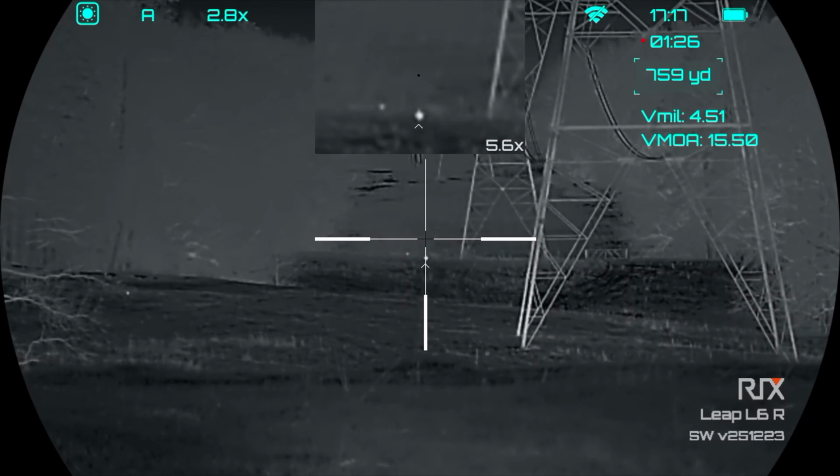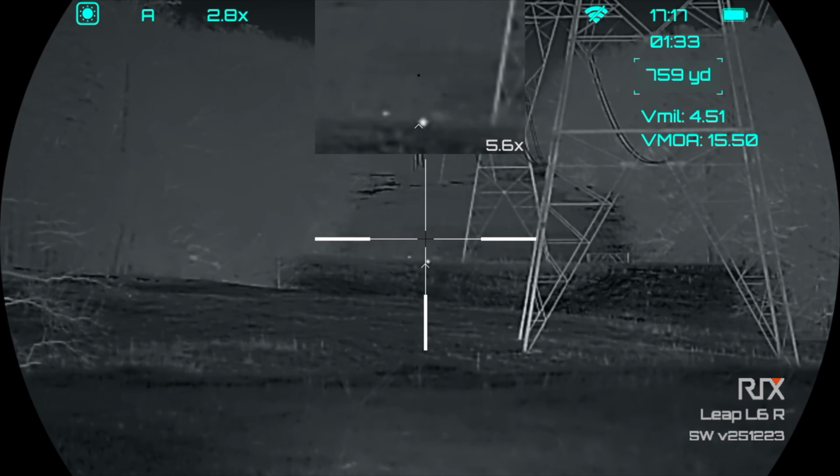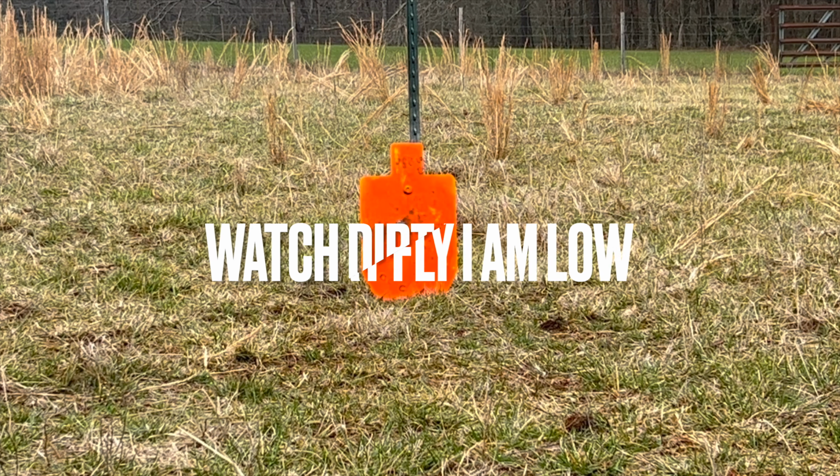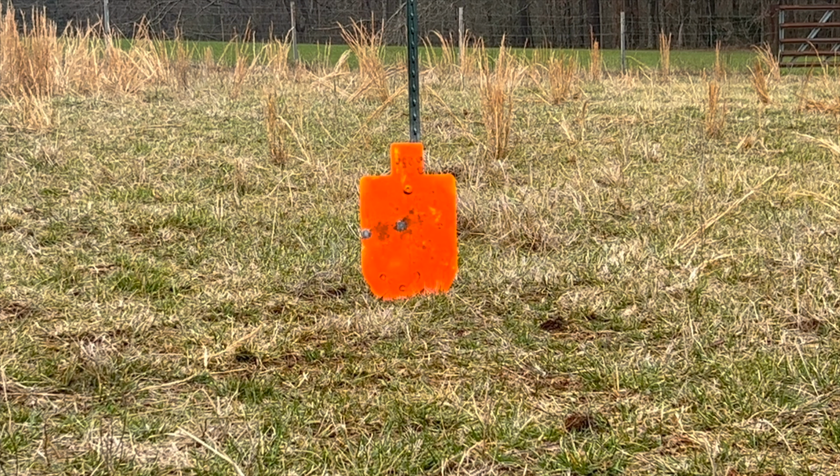All right, that was just left. I saw it through the scope. Just left of the target and low. I probably should have aimed right at it. We'll call Brett and make sure he doesn't walk out there, because I'm pretty sure I saw it. I'm just going to send another one while the wind's low.